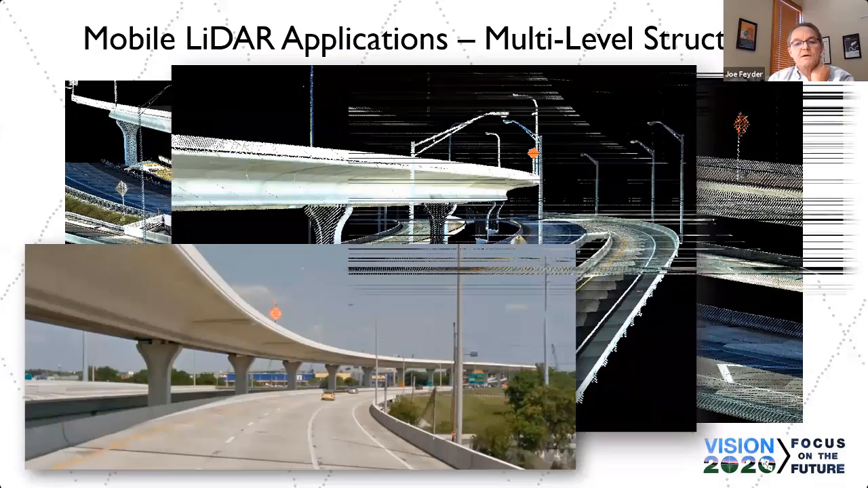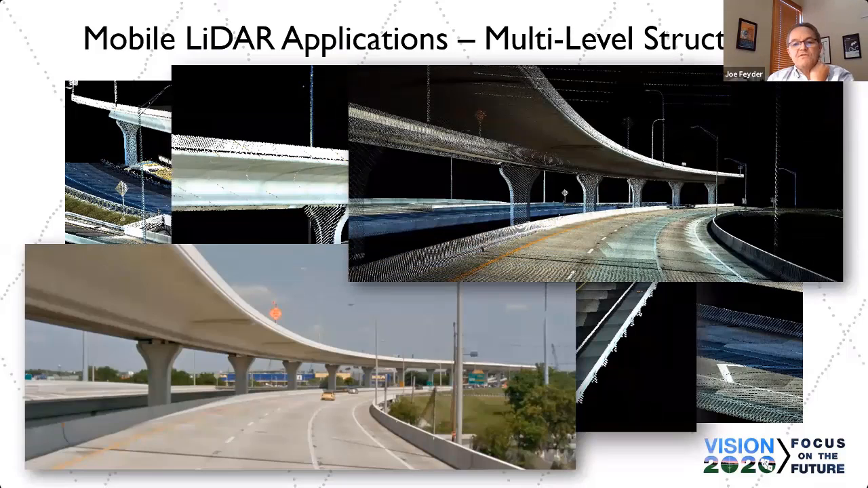Pretty cool to compare imagery to scan data. The imagery is imagery, but when you look at a point cloud, you just get a little more excited about seeing an image made up of hundreds of thousands or millions of points.